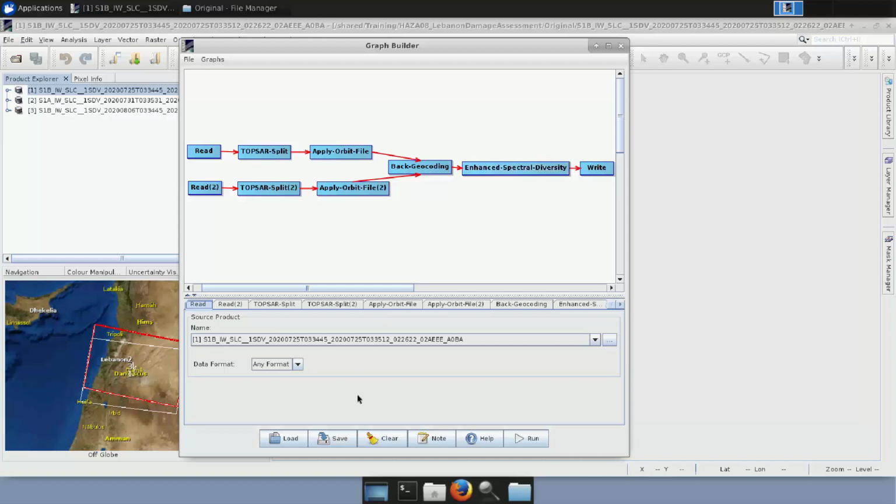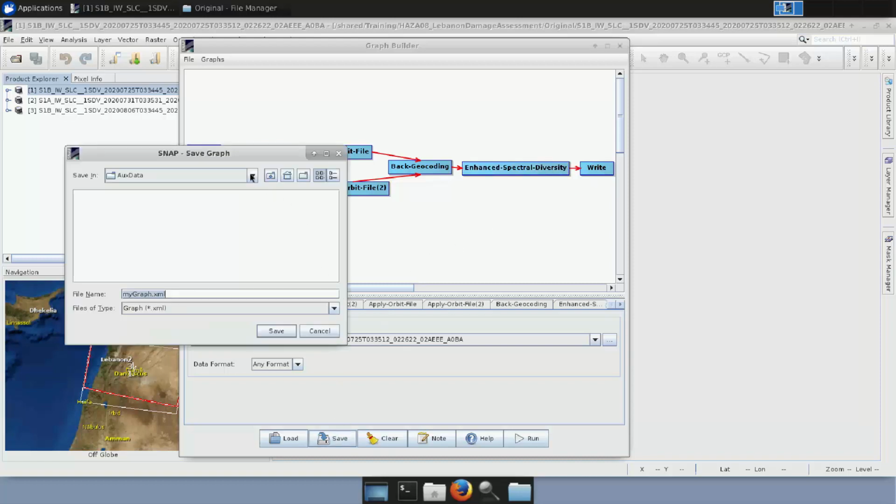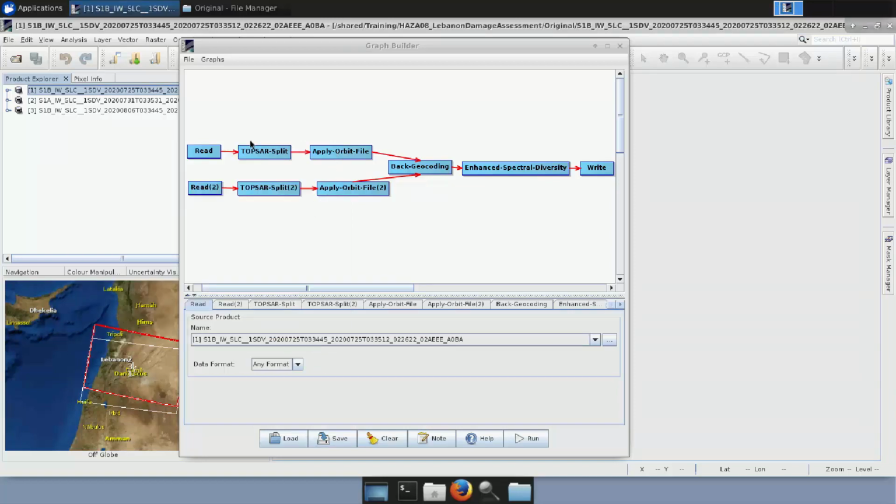Once the graph is created, we go here to Save. We choose the folder we want. For example, I have chosen, in the HAZA08 Lebanon Damage Assessment, the auxiliary data folder I have created. We give it a name. Let's name it Graph Sentinel1 Part 1. And we click Save. Why do we do that? Because if we want to reuse it, we go up here to File, Load Graph, and we load the graph that is already saved.